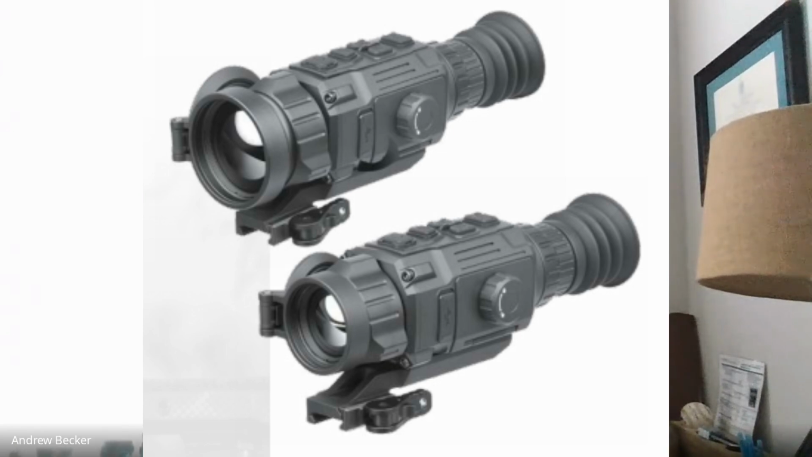I've been lucky enough to get behind these units, taking them out hunting a couple times, just really, really impressive units. And we'll go over it a little bit just so your customers can know what's coming, maybe find some information that they were looking for here.